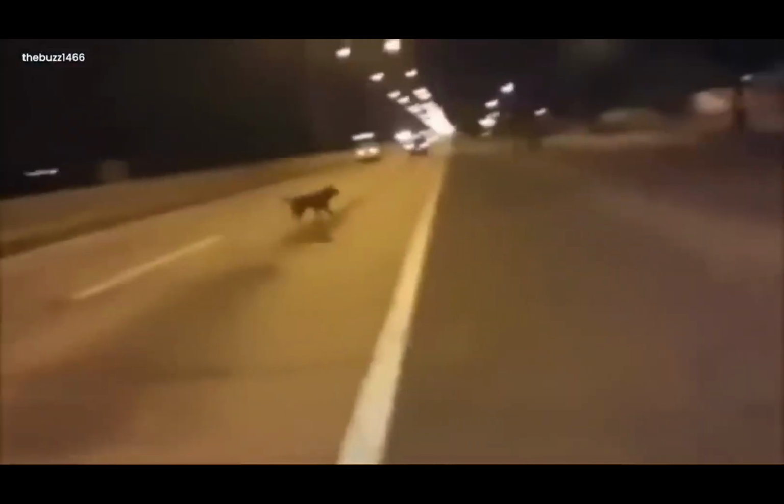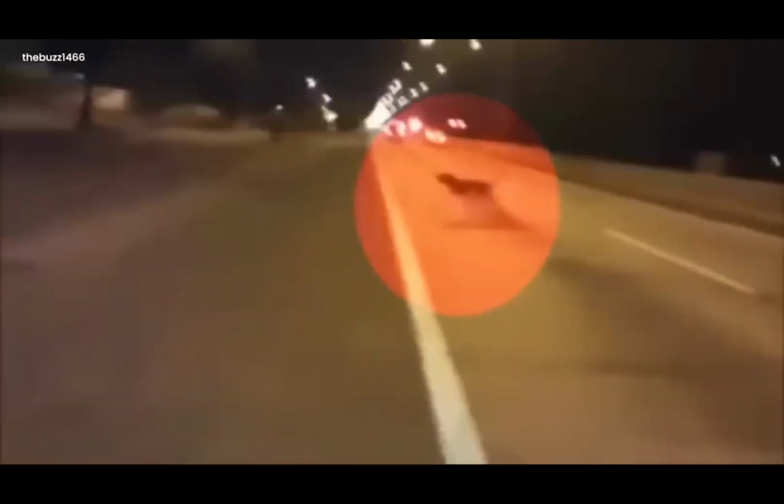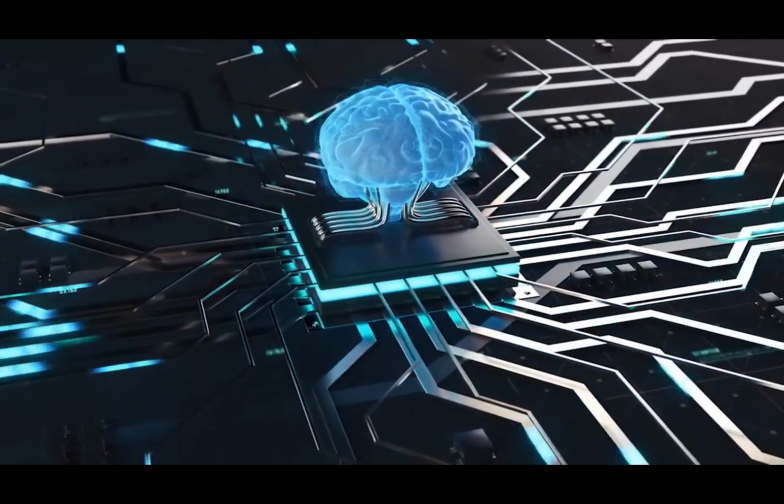To testify the validity of this scene, the man slowed down the video, focusing right on the dog. The dog suddenly appeared in the picture after one of the cars and ran across the road in the rush of events. It was indeed a peculiar sight. However, it couldn't be called teleportation or coming out of some other realm, because it would be some trick of an AI.